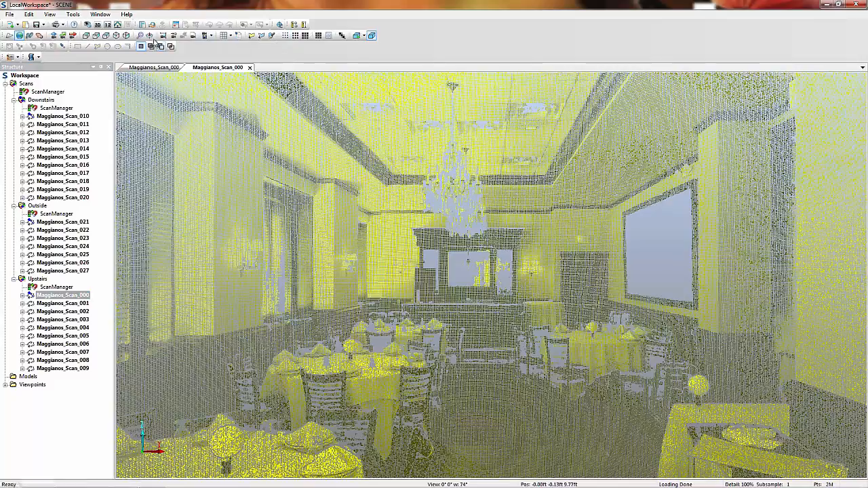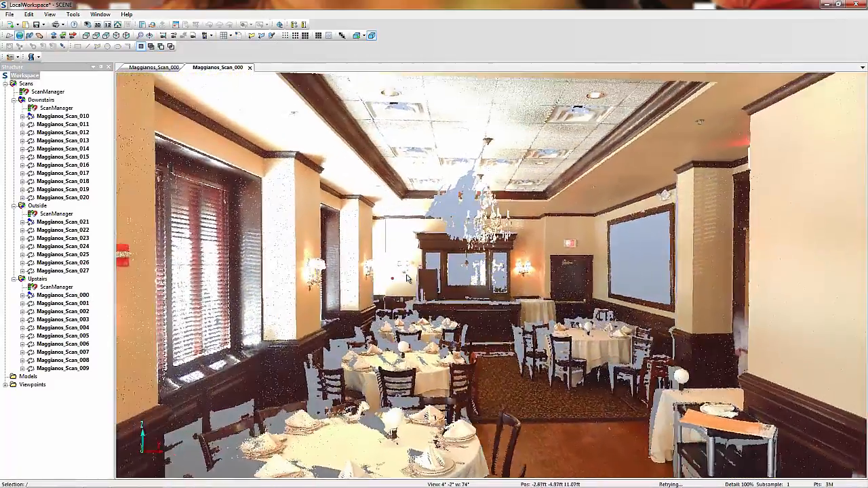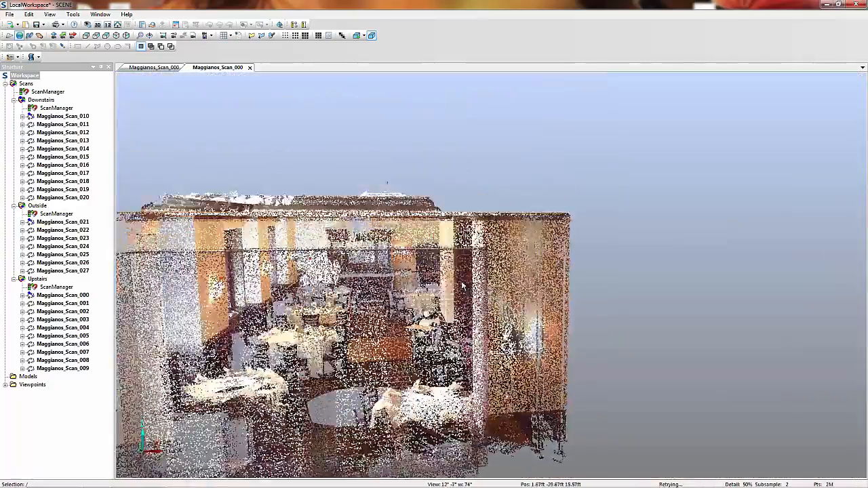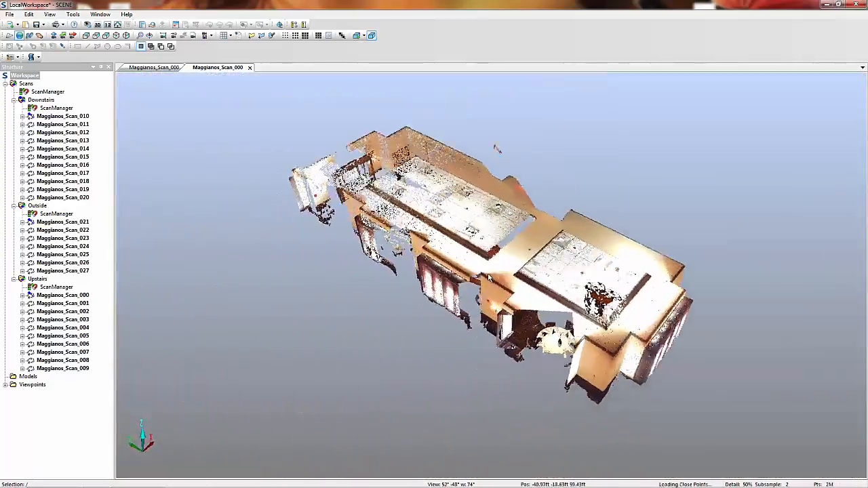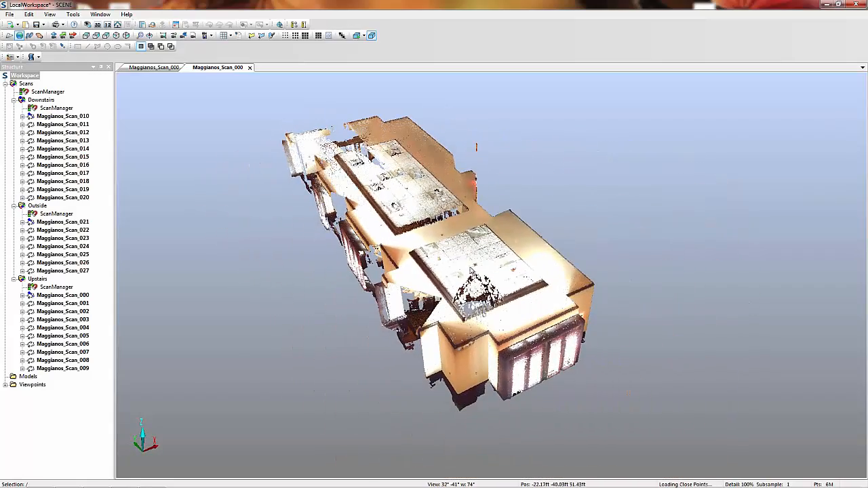Now we are no longer looking from the point of view of the scanner, but instead we are looking at a 3D view of all of the data points that were captured from a single scan location. You can see the amount of information that was captured from just one setup of the laser scanner in this room.